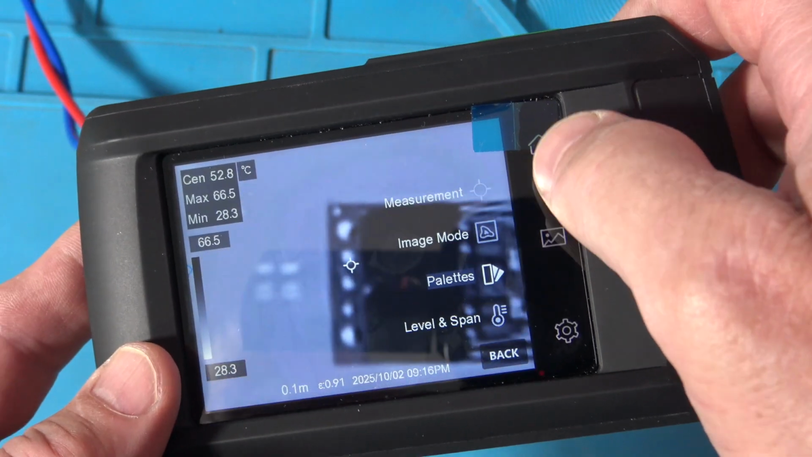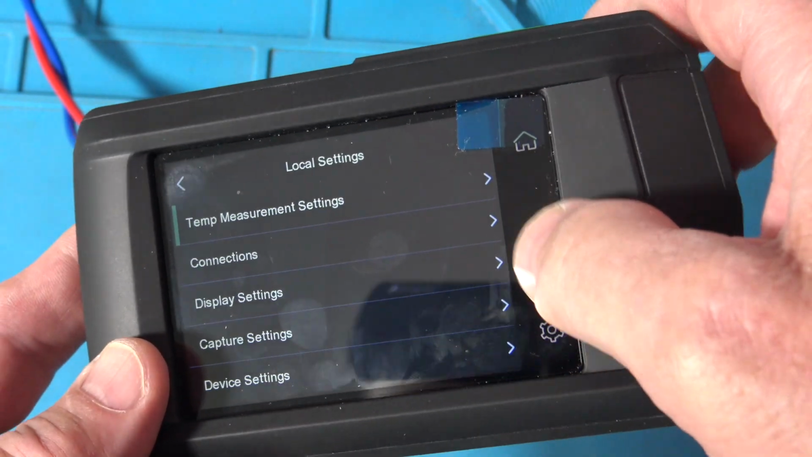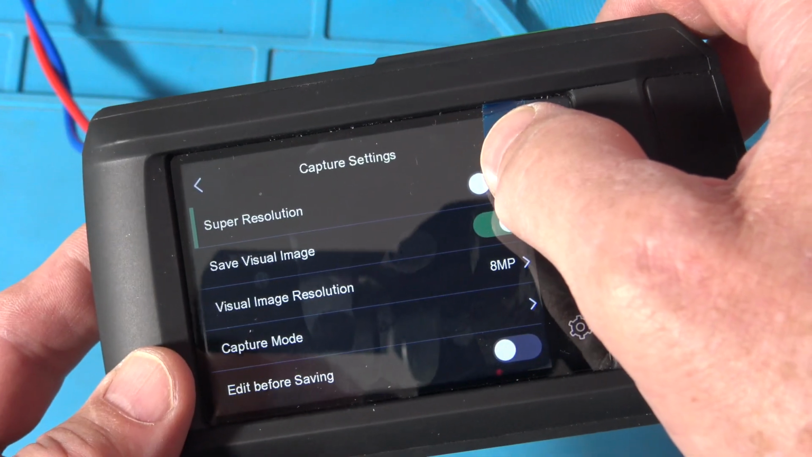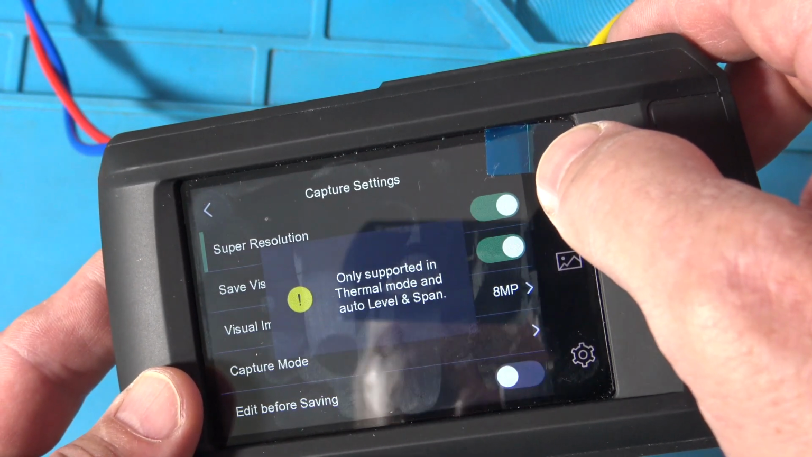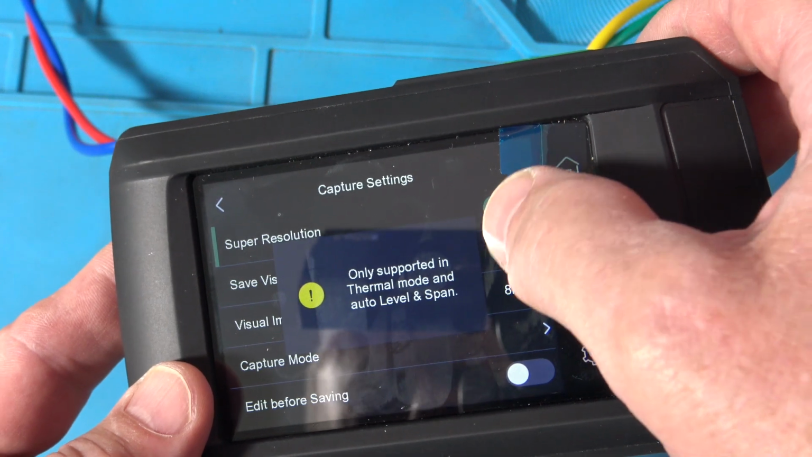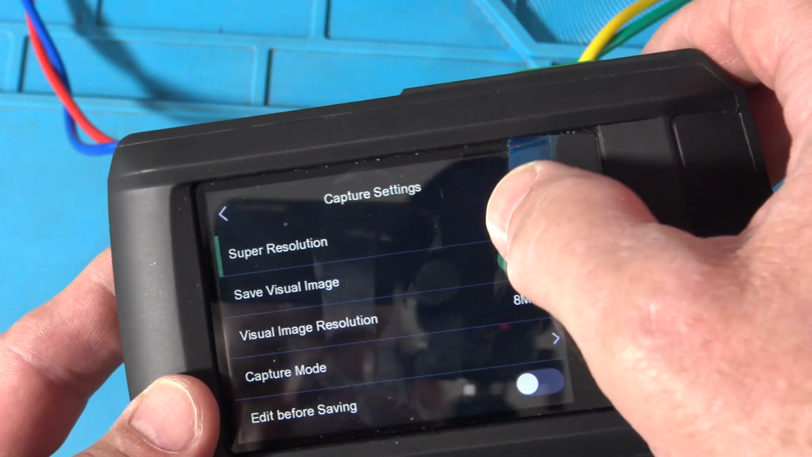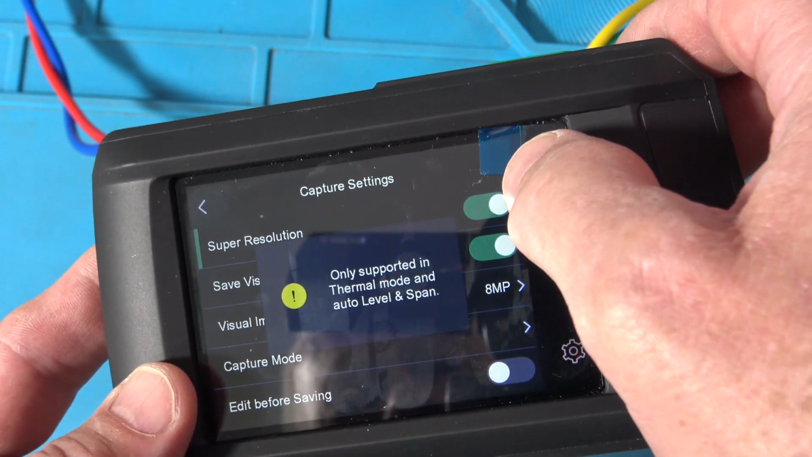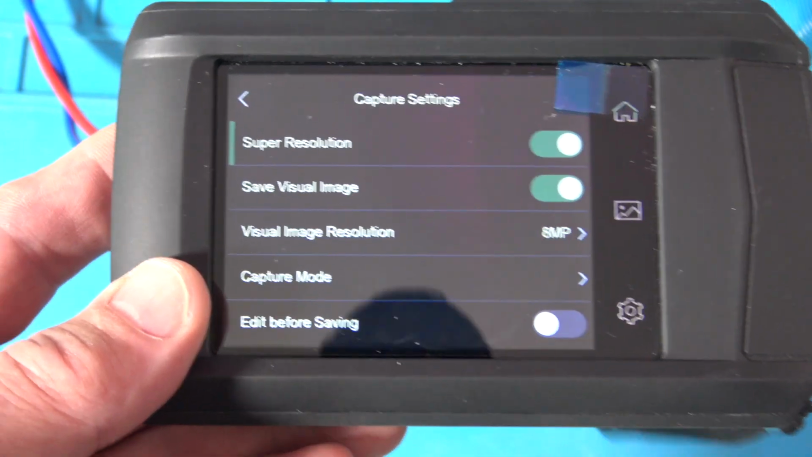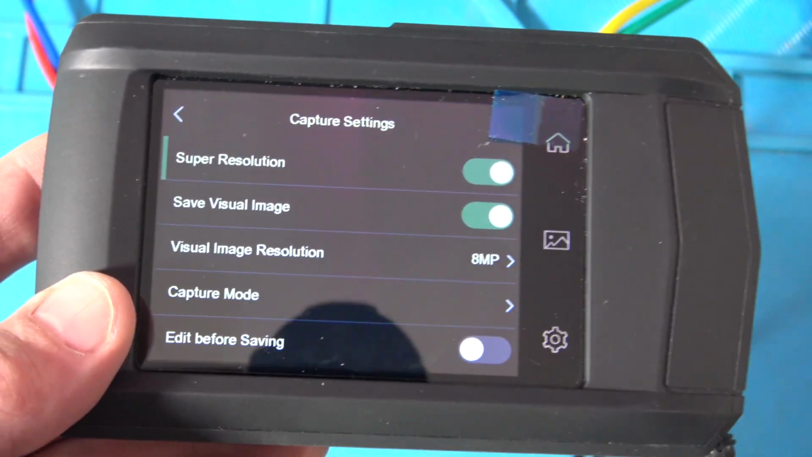Whoops. And then we'll go back to here, capture settings, super resolution, turn it back on. Oh, what did it say? Only supported in thermal mode and auto level and span. Okay, well, it's on, so it just gives you that warning. So I guess we got everything set up right.